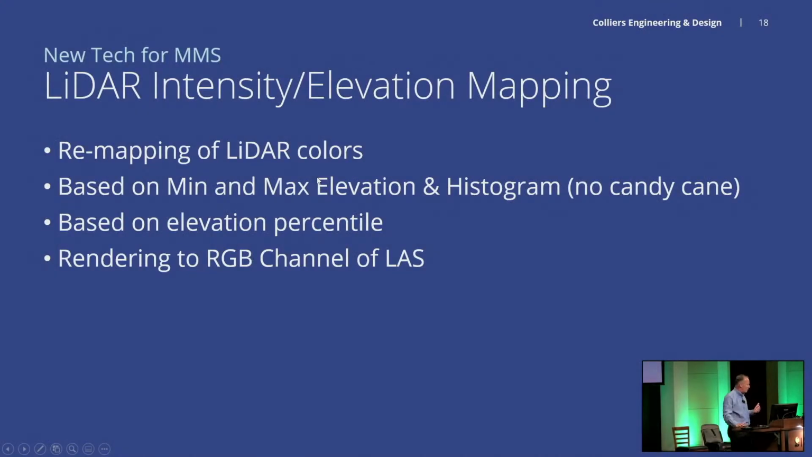So what we're doing is basically remapping and using the RGB channel within the LAS file. When you open it up in TopoDOT and use RGB, you'll see this color ramp. So it's pretty cool. It is based on the min and the max and the histogram, so we know where the concentration of data is by elevation, and it helps us create this elevation by percentile. And as I said, we're rendering that out to the RGB channel, just rewriting the LAS file. So it's one of the things we just kind of work on.